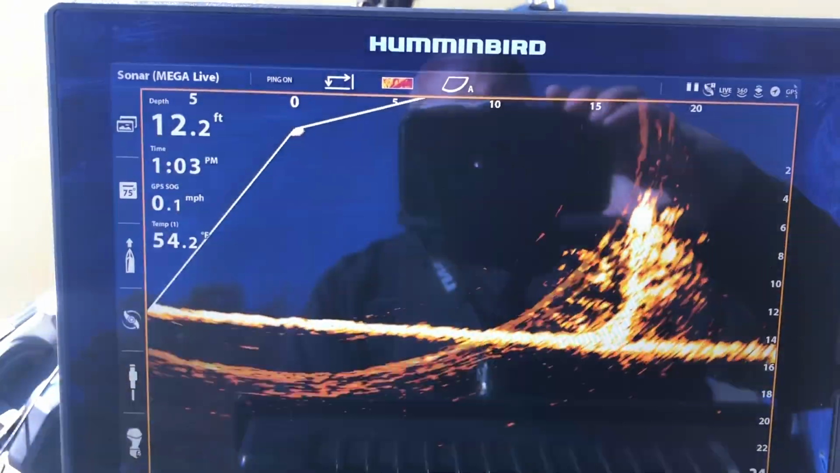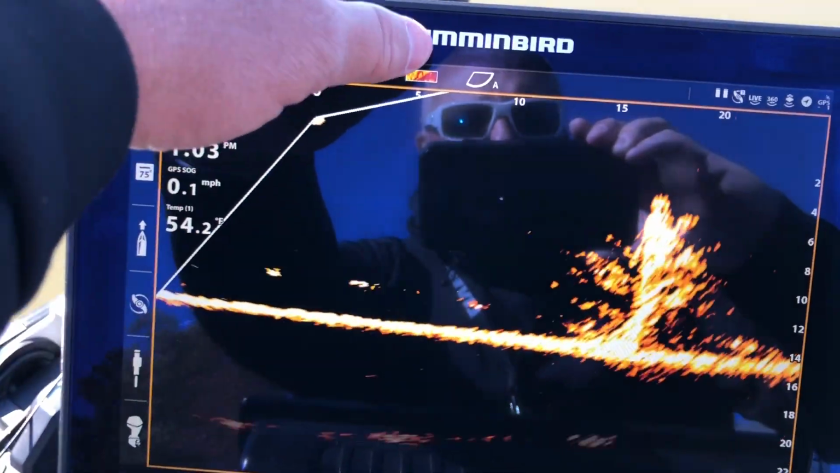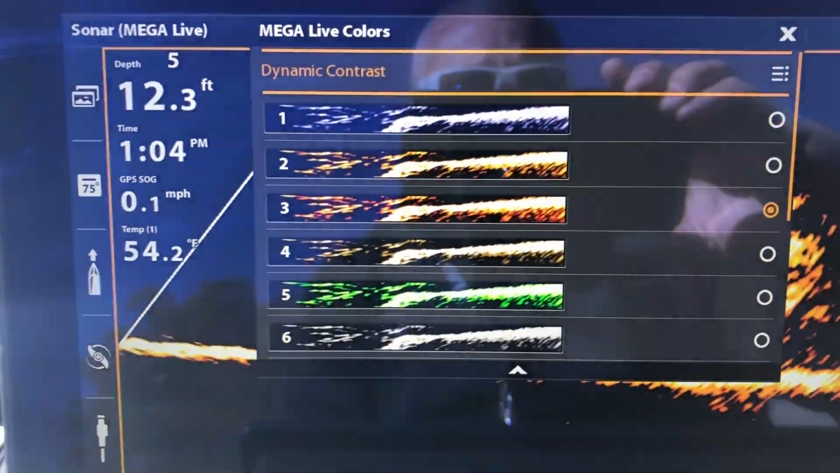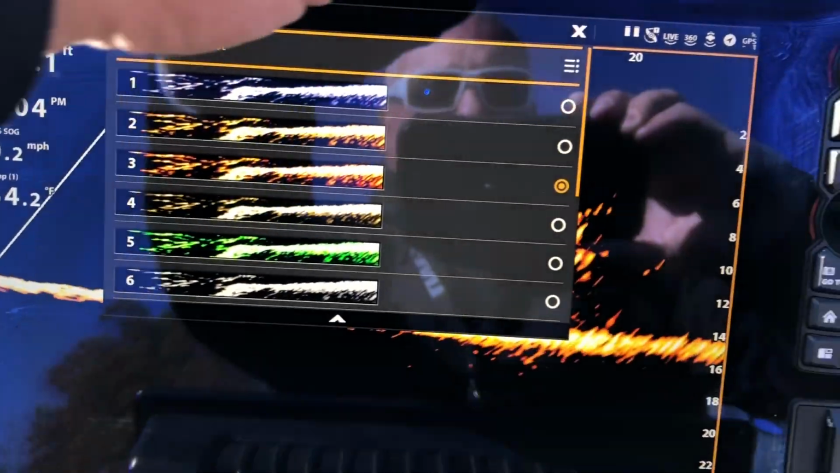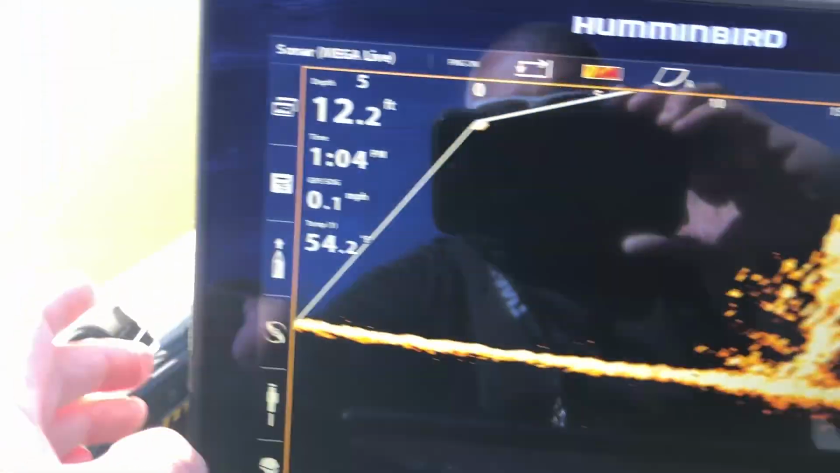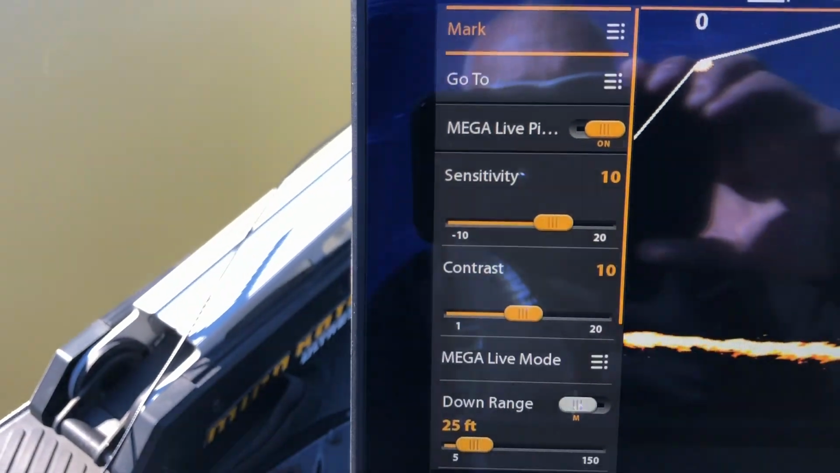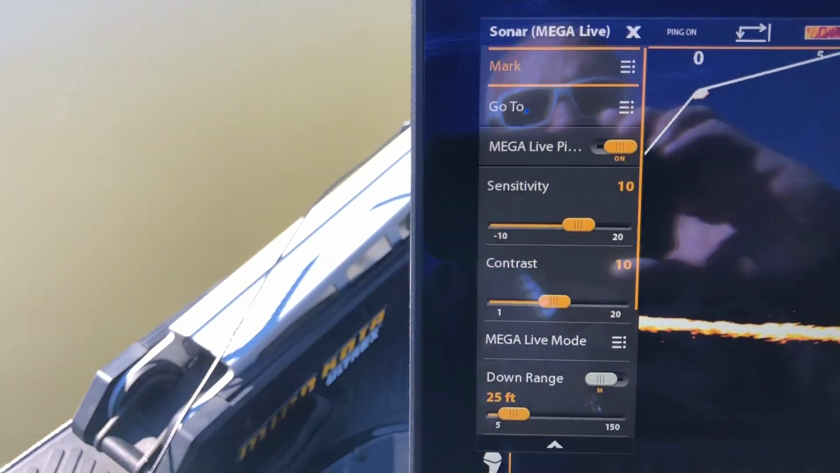Now if we go to the Humminbird, I've got it on palette number 3. That's the one I like on the Humminbird. And then if we go over here to the settings, I know it's sunny in the background. Hopefully you can see this in the video.